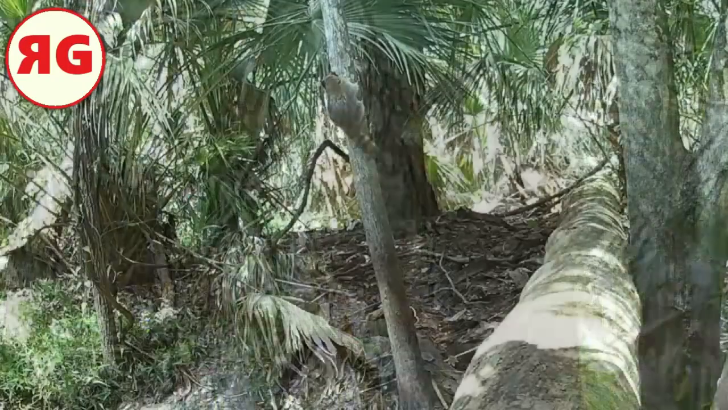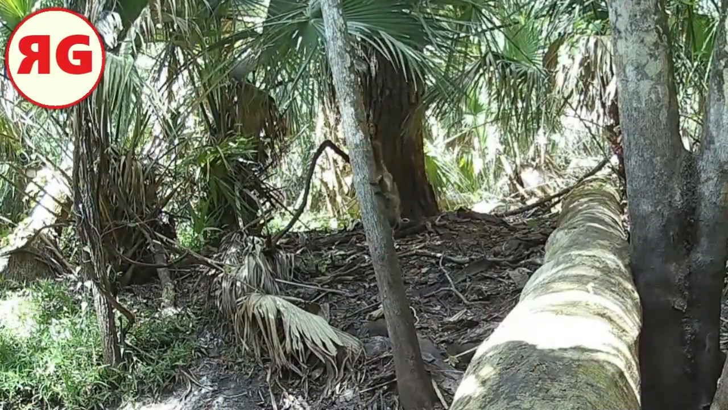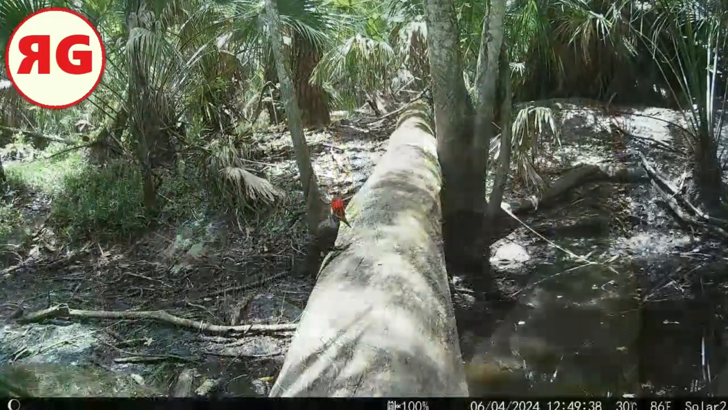And then, I guess I'm just used to watching the squirrels, but I never would have expected he'd turn around and come down the tree head first. I don't know, it's just kind of odd to me.